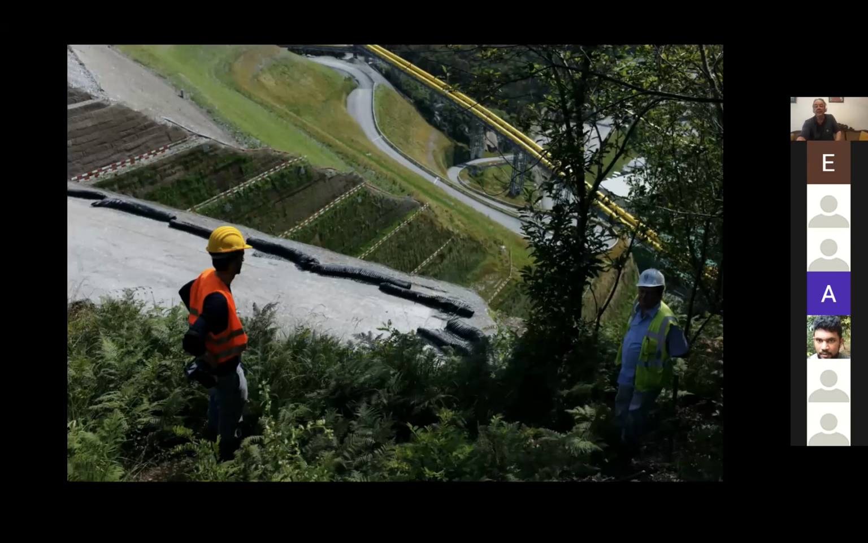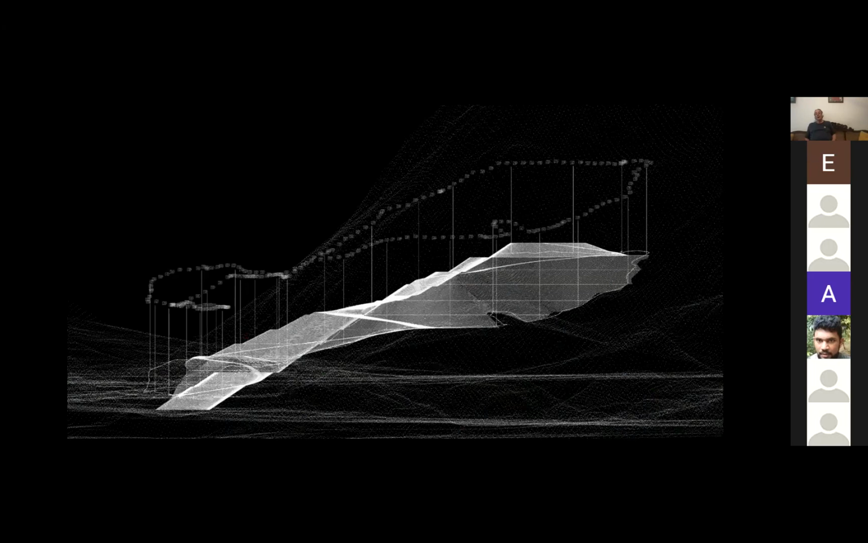This is Ilmar in the foreground on the left. He's definitely the topographer working with me. And here you see a section using the point cloud model, a section of that mountain, which goes up 150 meters and in a way butters the material on the slope of the mountain. Sorry.